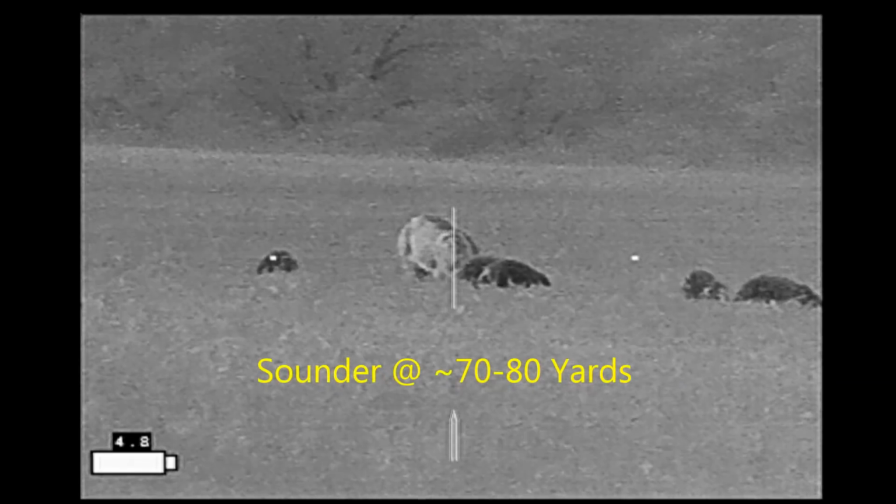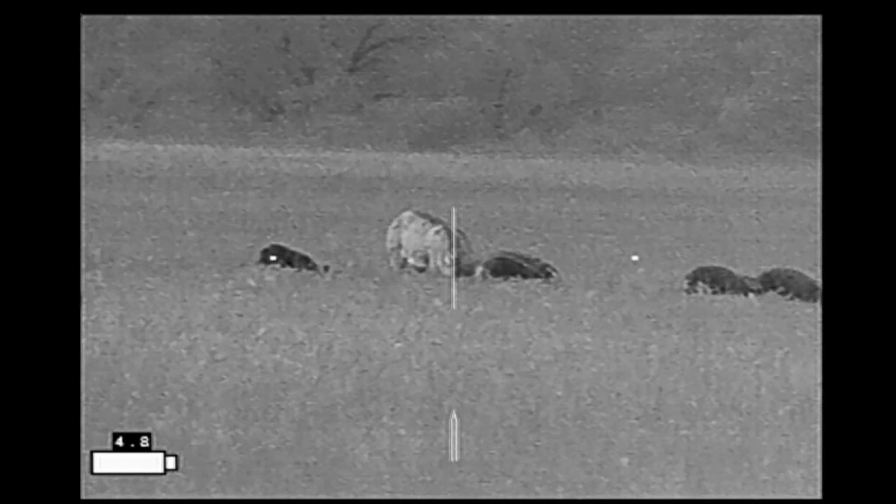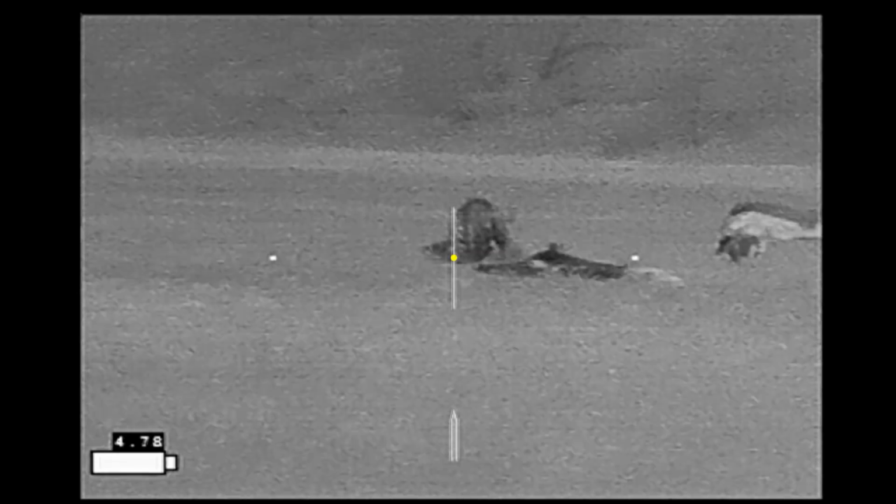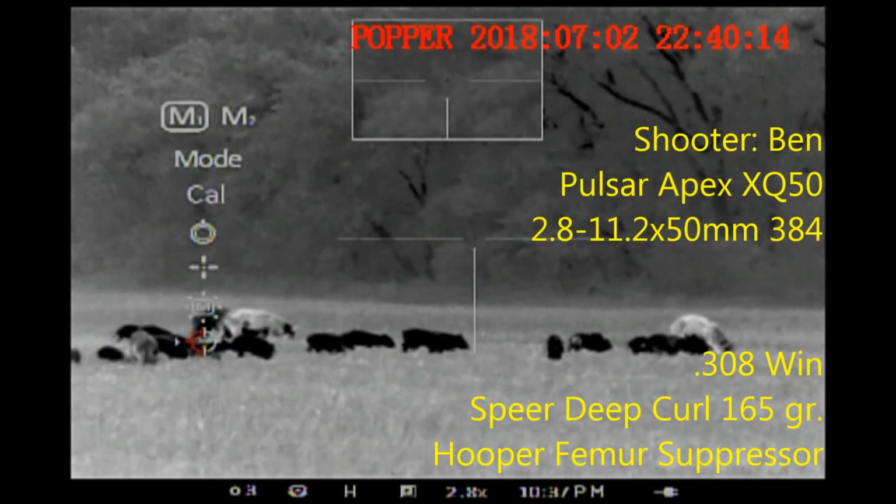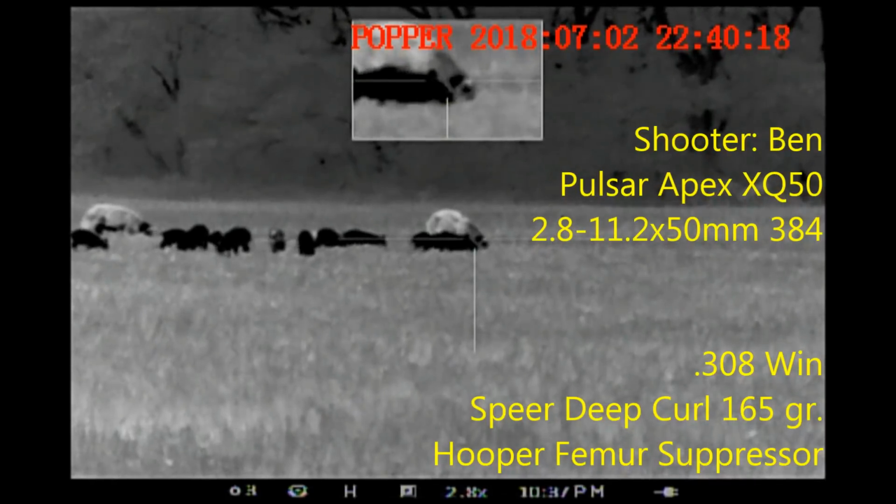And after about an hour or so, Ben spotted the sounder. We made an approach on it, got set up. Here we go. After my third shot, I had a malfunction right here. So we switch over to Ben's view. Ben's getting set up. He's making the last minute adjustments to the settings on his scope.